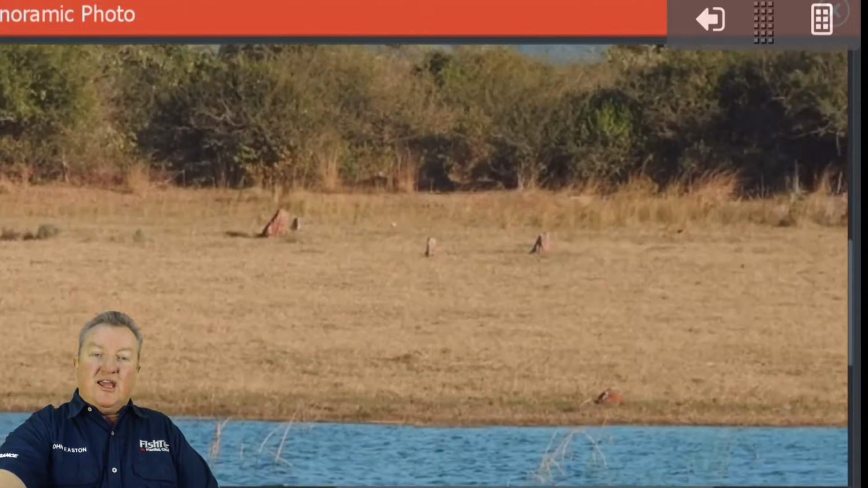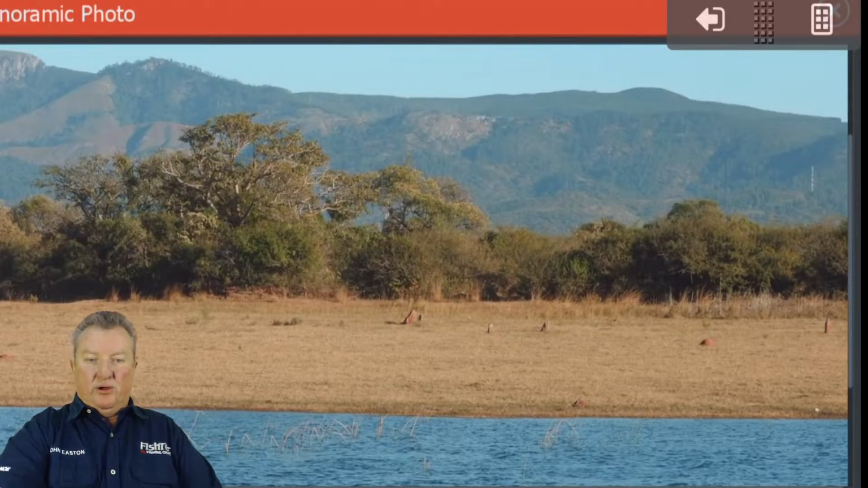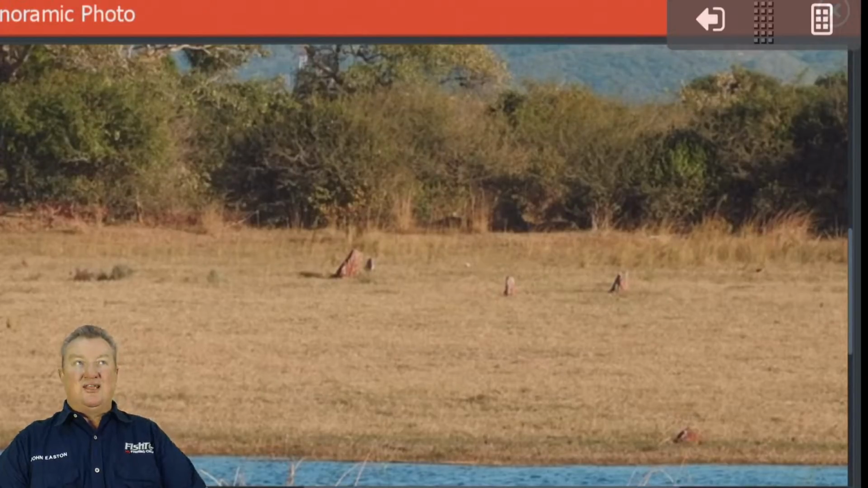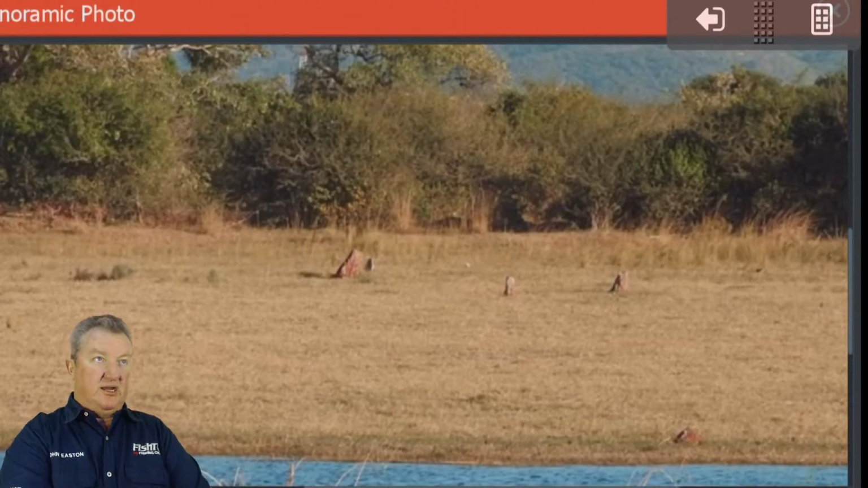However, if the dam is at 100% and it fills up at some point, these photographs become very, very important. Can you see all these termite hills and rocks and stumps and all types of things up in the shallows? That is great information that you will need when the dam comes up to 100%.